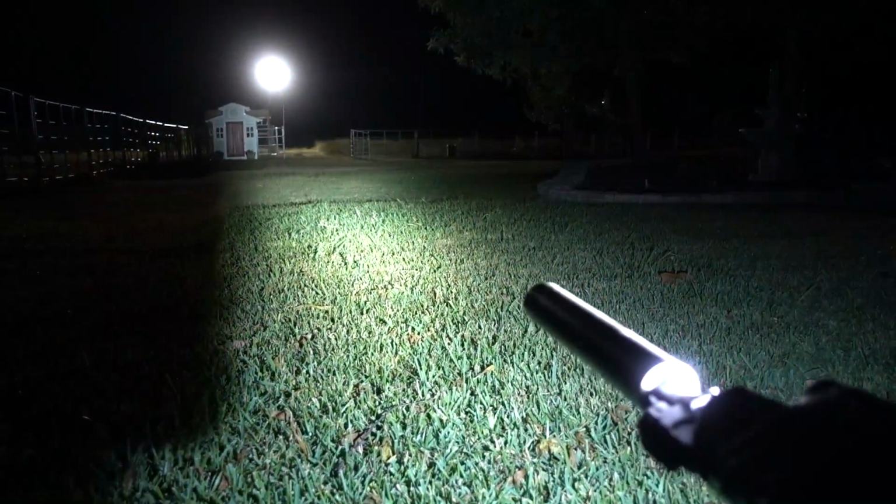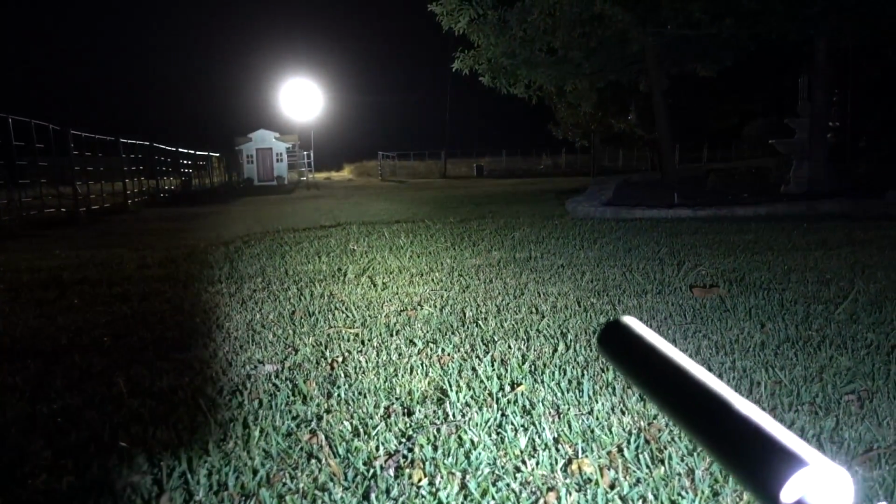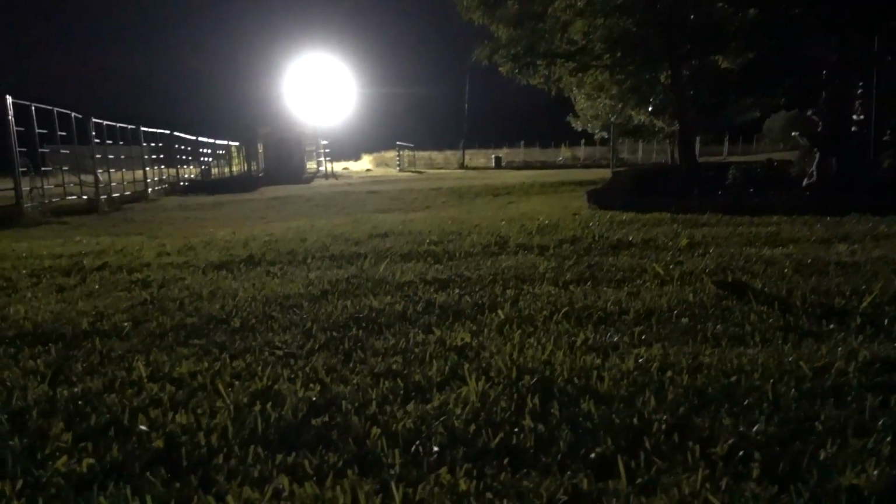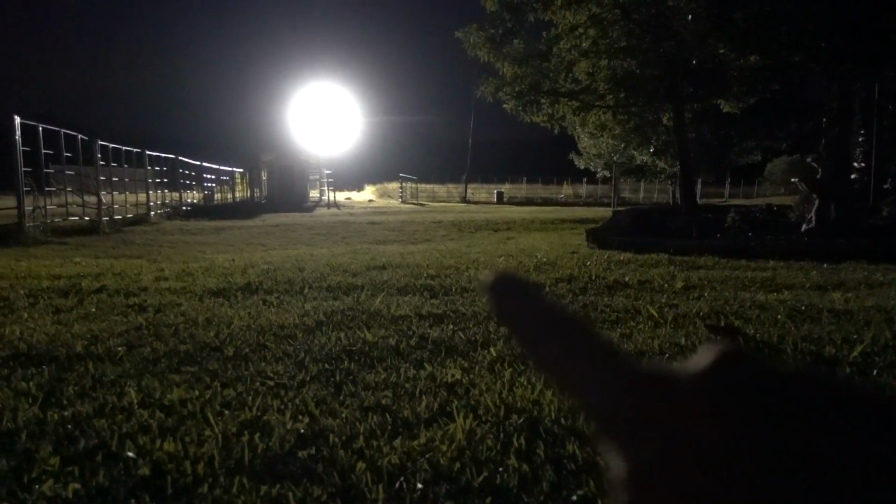But I mean, you can see this camera adjusts so well. So like, you can see the difference there. And then when it turns off, it adjusts. It does not look this good in real life. It is not this easy to see. This camera makes it super easy.